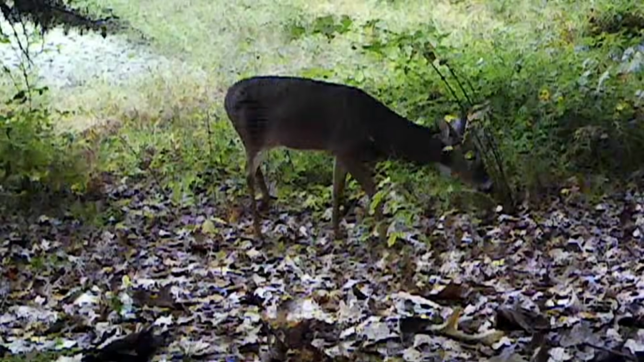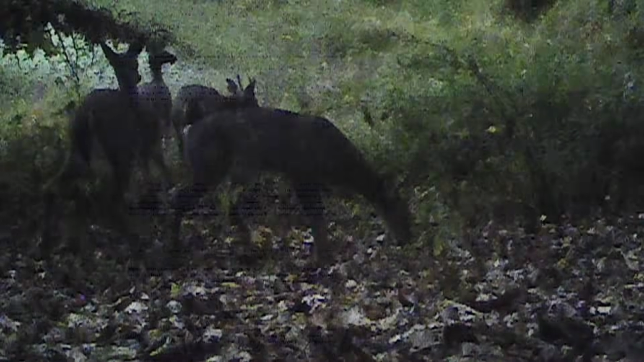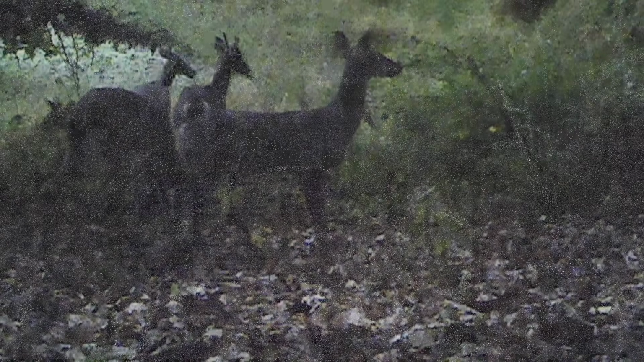And the bucks are still here too. They come and go. There's a whole little herd of deer, bucks and does. But they're all young. Late in the evening, they still browse around this old place, even after dark.